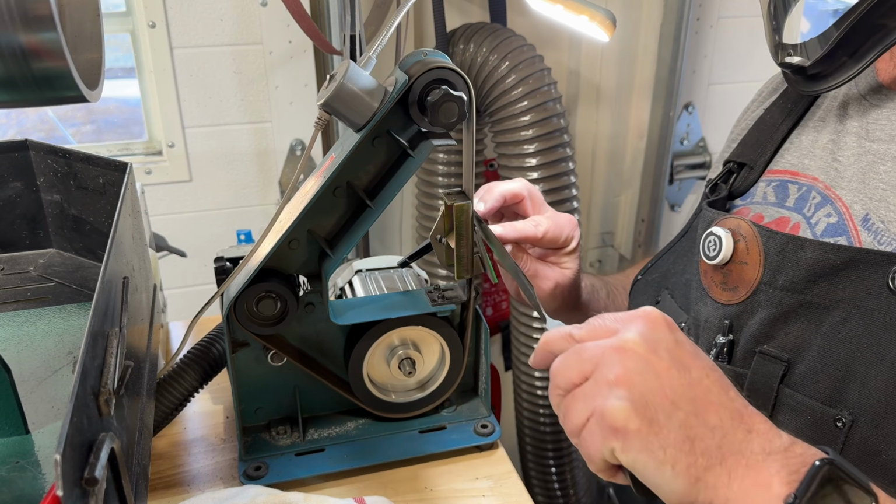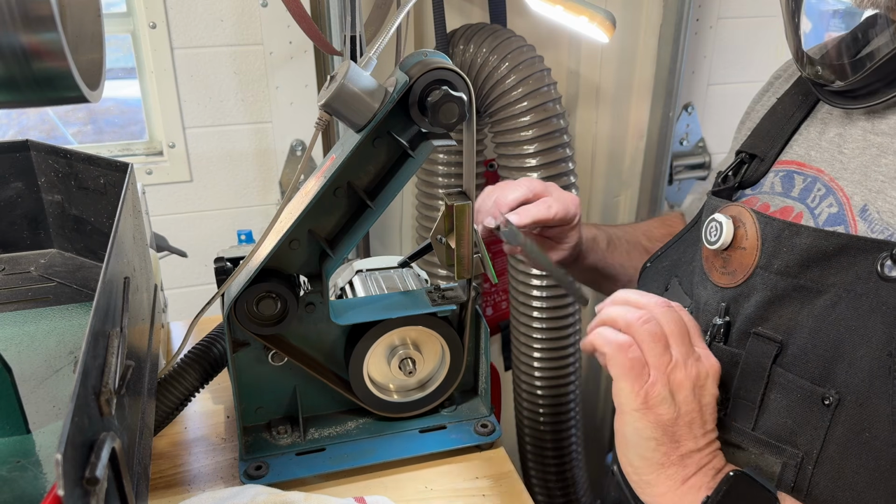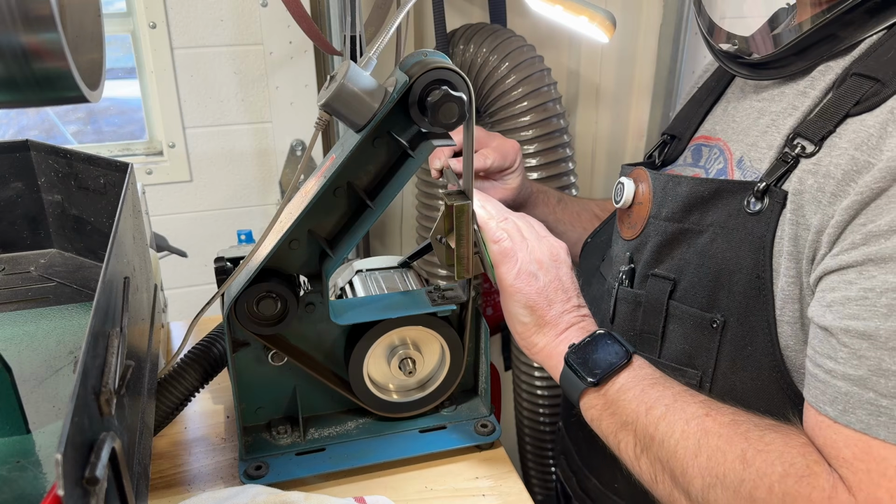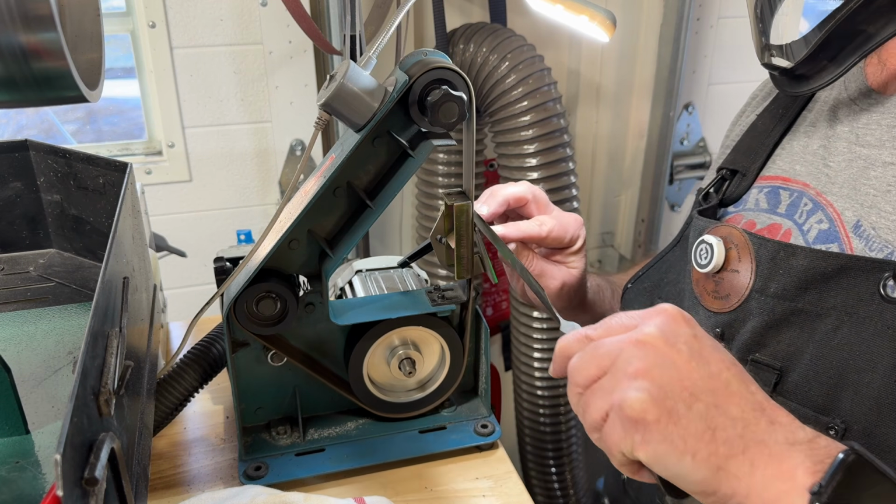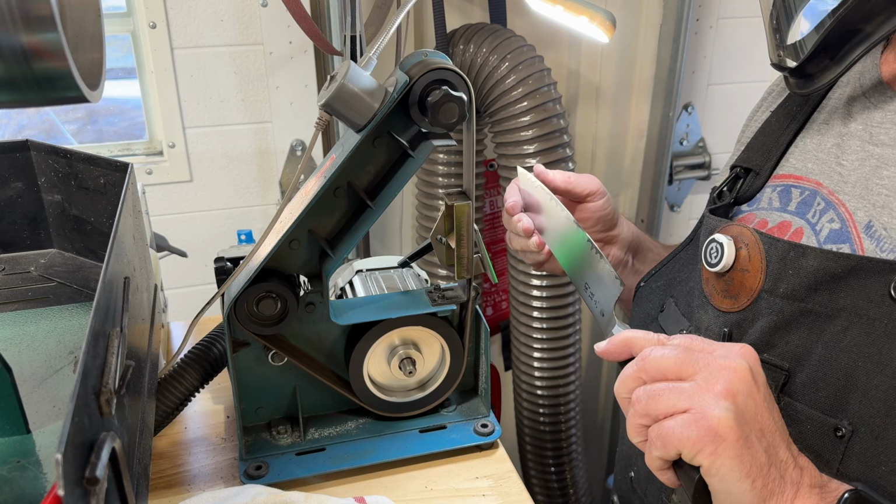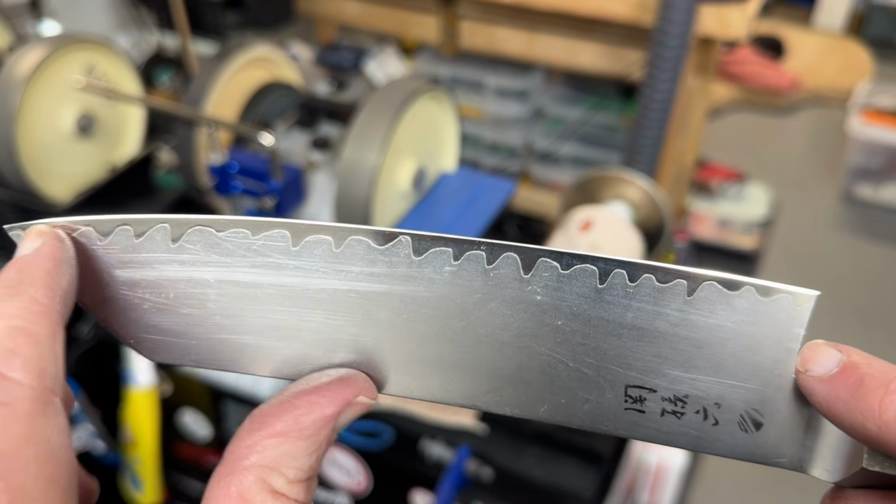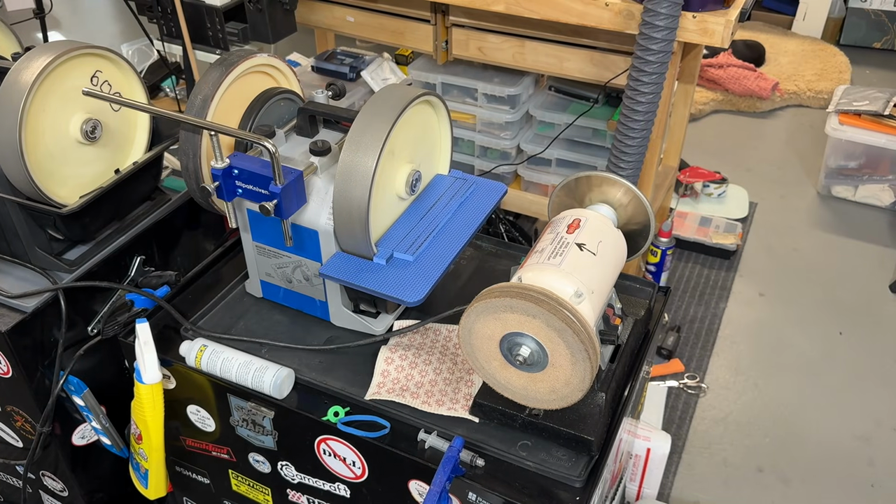Now I'm just doing some finishing stropping. Now I'm going to touch up just this mirrored area across the bottom on my leather wheel.